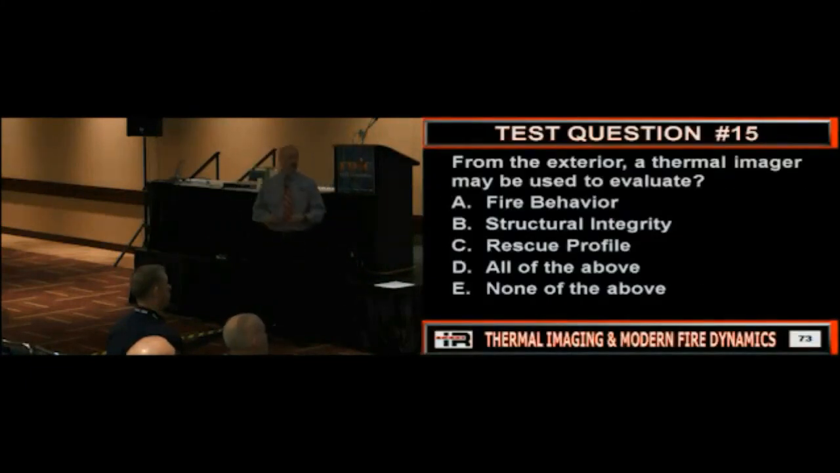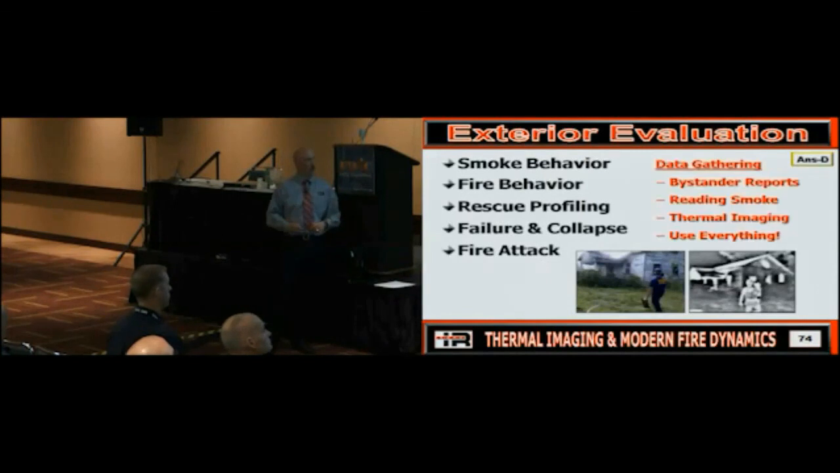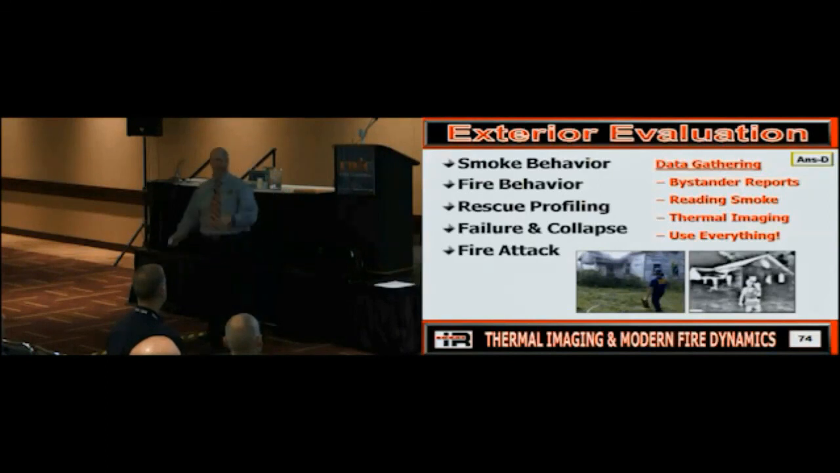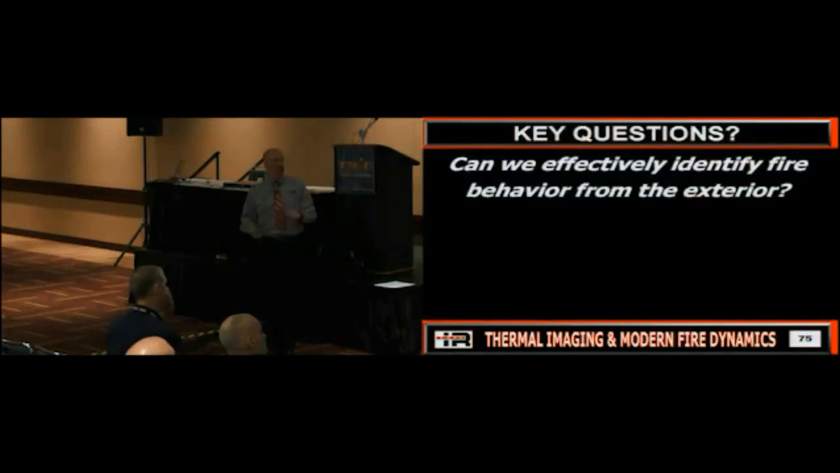From the exterior, can a thermal imager be used to evaluate fire behavior, structural integrity, or rescue profile? How about all the above, right? Okay, so let's take a look at that. So, running down, we're going to run through these real quick. Also, once again, a thermal imager is another tool layer option, right? We don't stop talking to bystanders. We don't stop reading smoke. We don't stop doing the things we've done. We just add to it. So is everybody good on that? So once again, never let this replace anything.